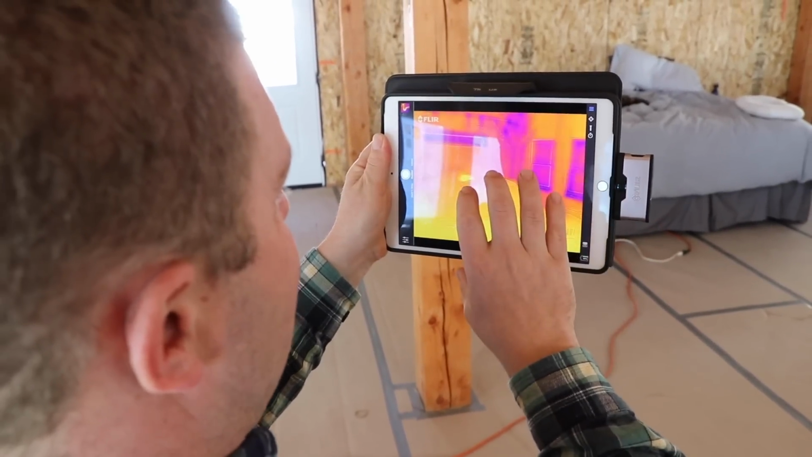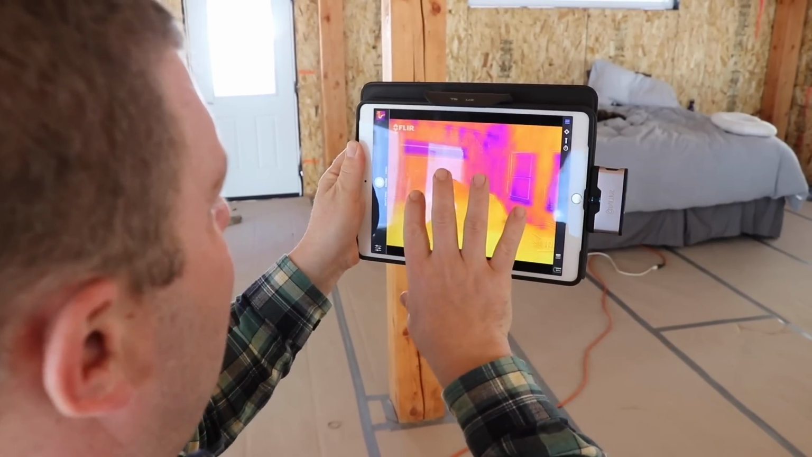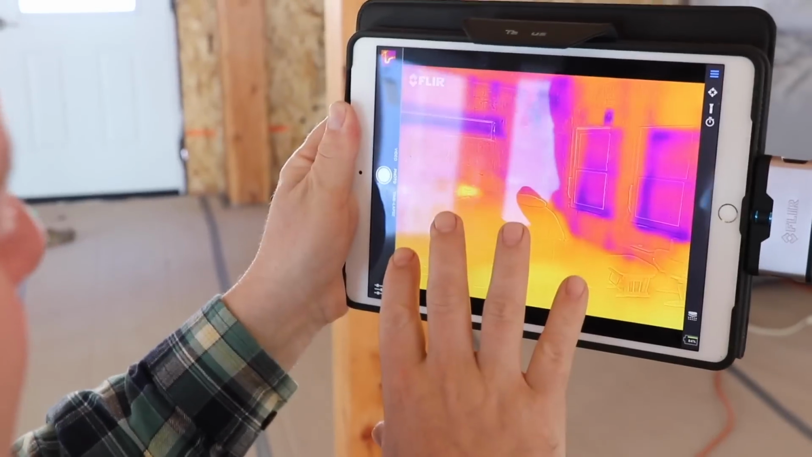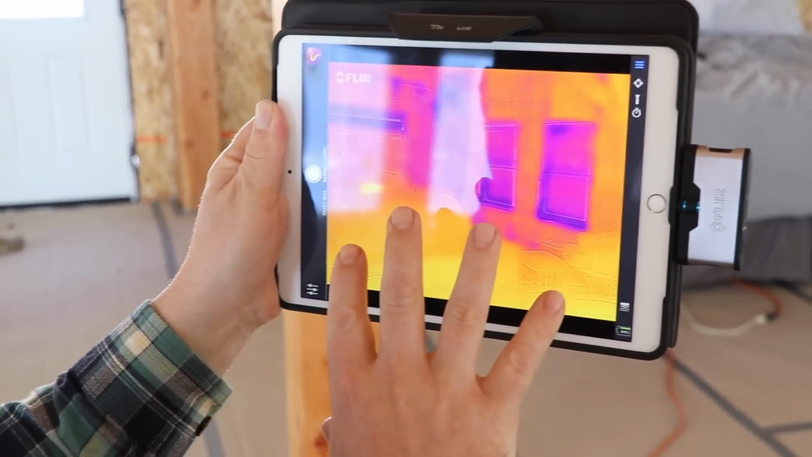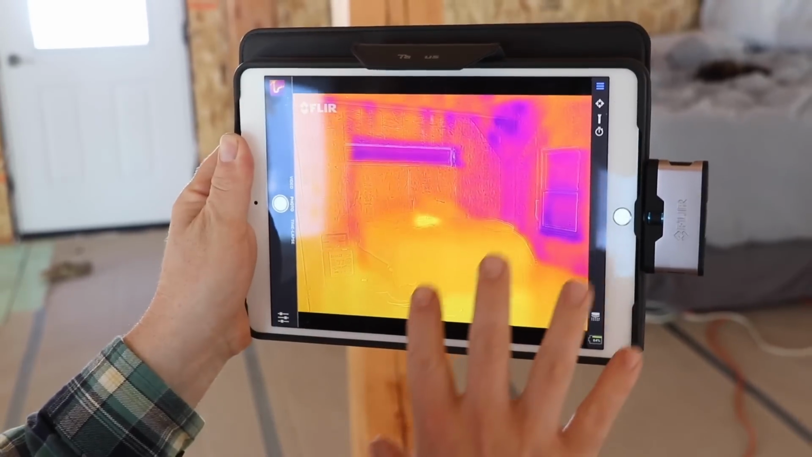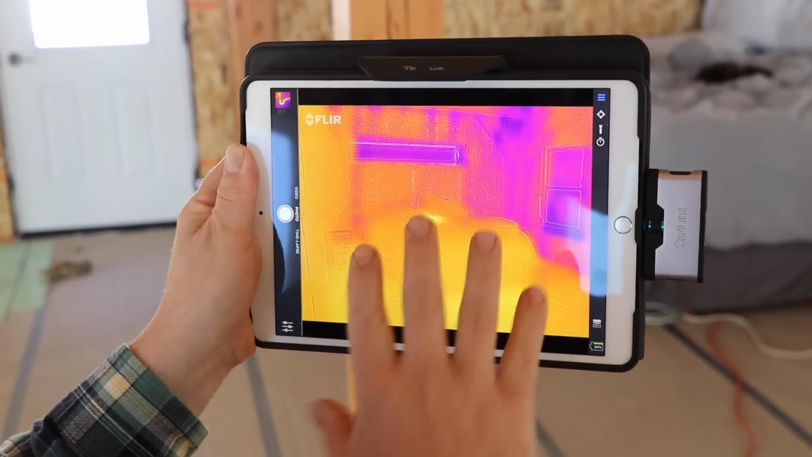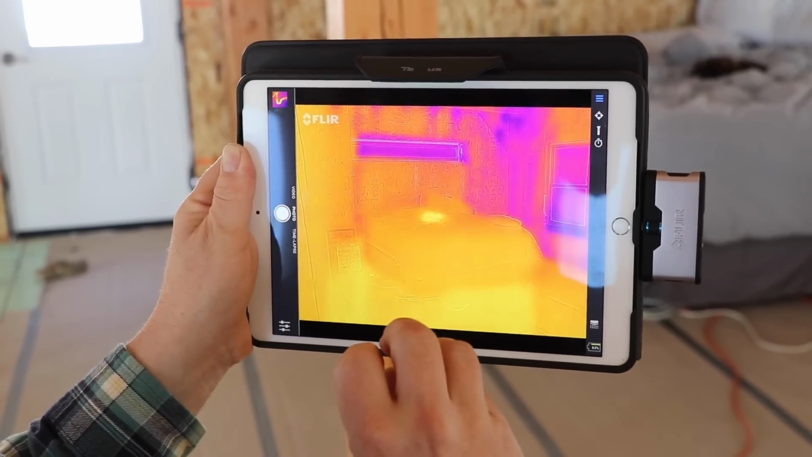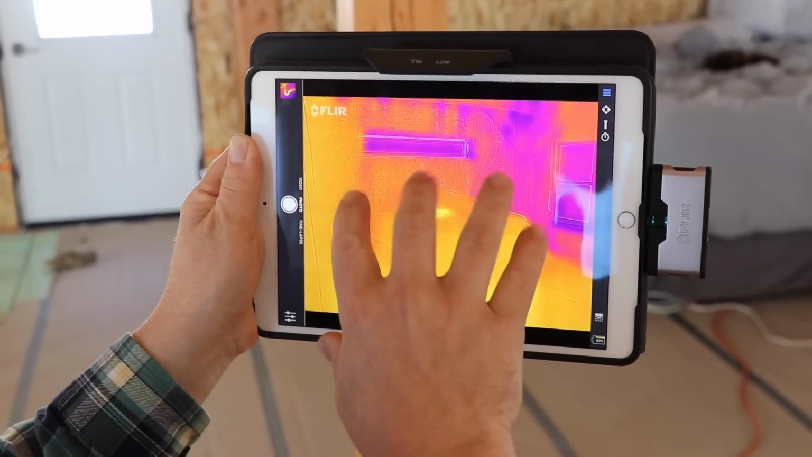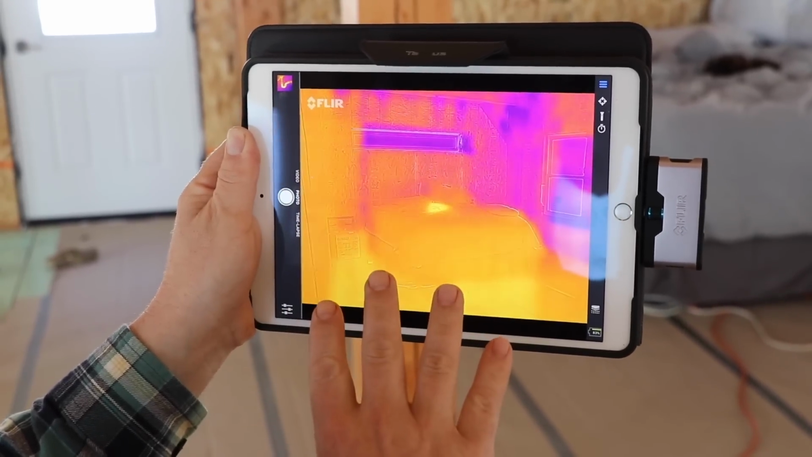So what are we looking at here? Once you get the app installed, you plug the camera in and you turn it on. This is what the app is going to show you, and it's basically in real time. What you're seeing here is a typical image that you would see if you look through a normal camera, and then a thermal image is overlaid on top of that, and that helps you to understand kind of what the thermal image is showing you.